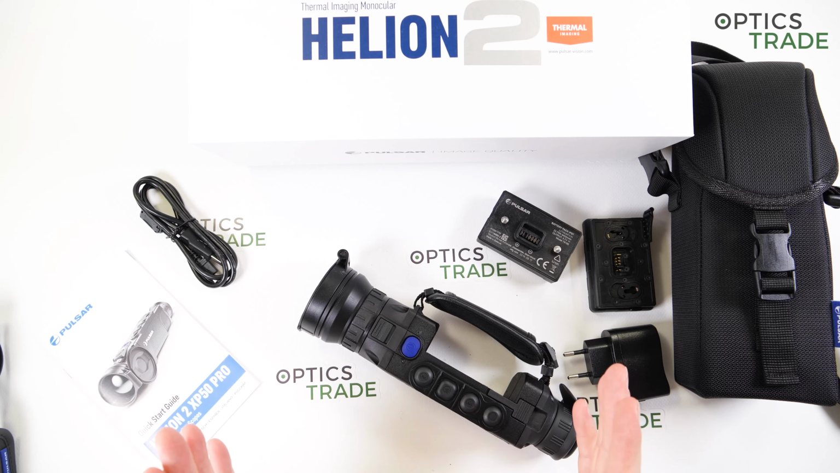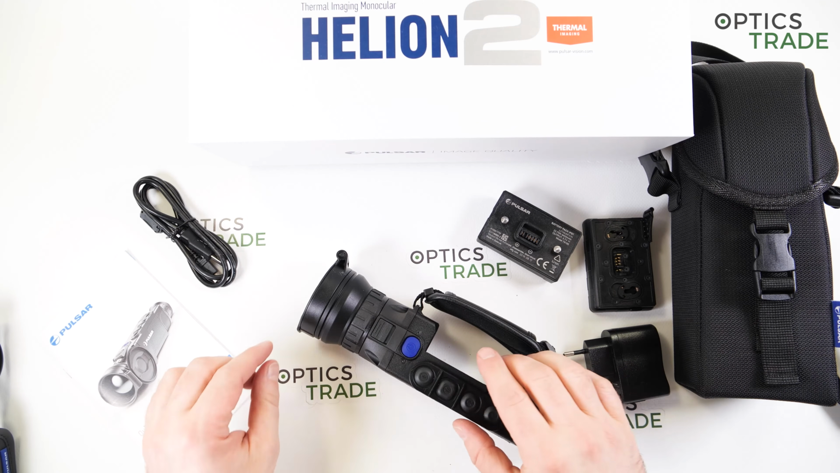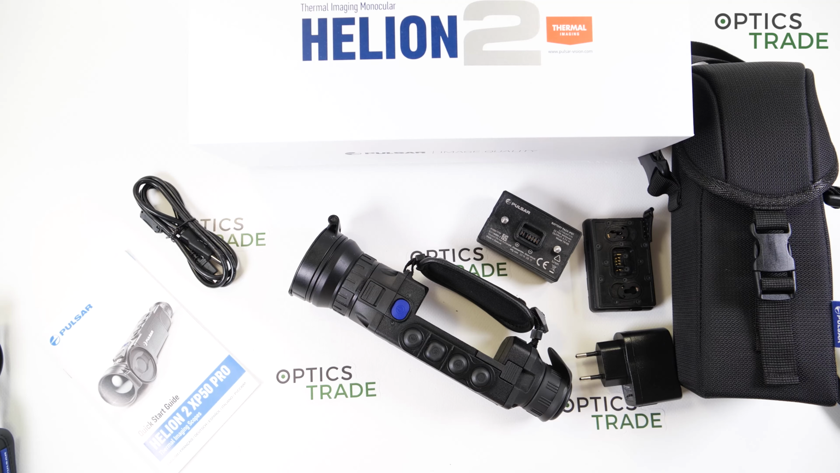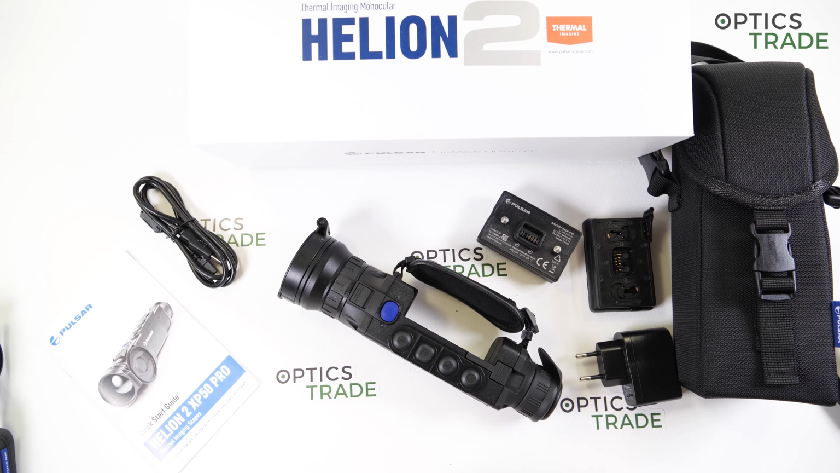Okay, now we came to the last part of this review, the part which we know from our statistics is the most viewed in all of our reviews, and this is the summary, where I go through the sweet and sour of each device. So what is sweet with this device? Definitely the sensor. So 25 millikelvins of NETD is just astonishing.